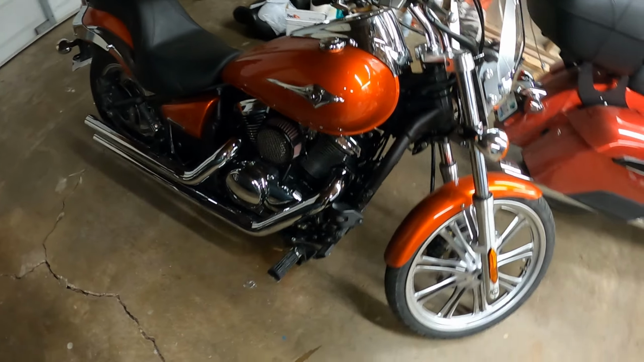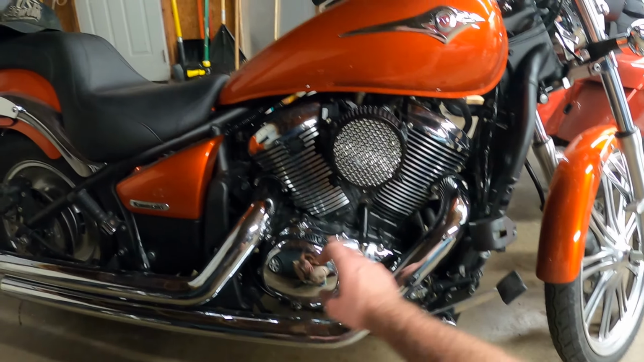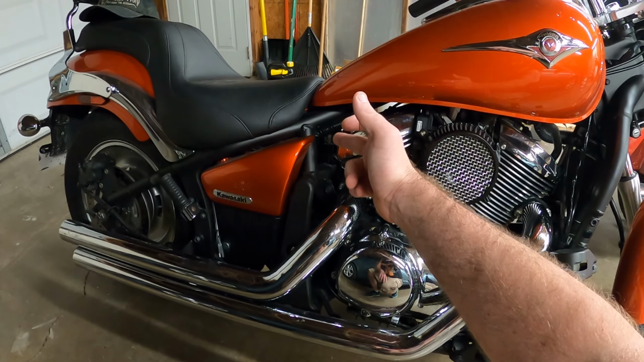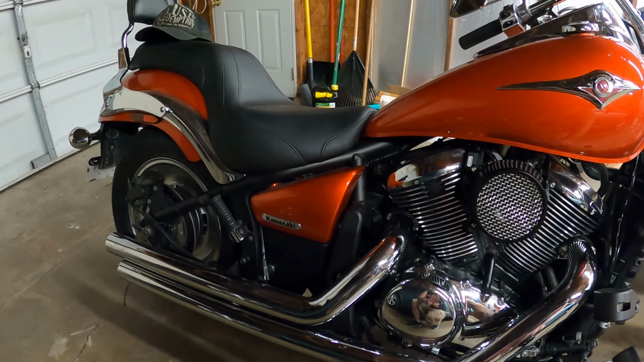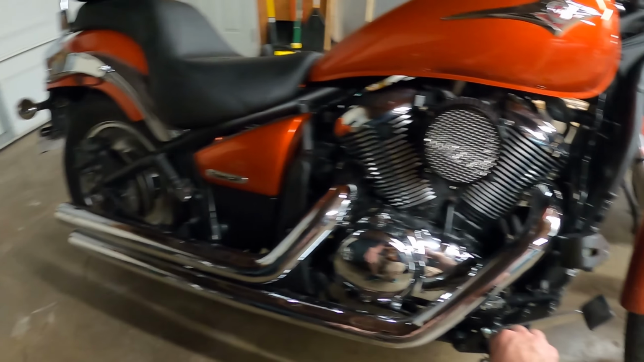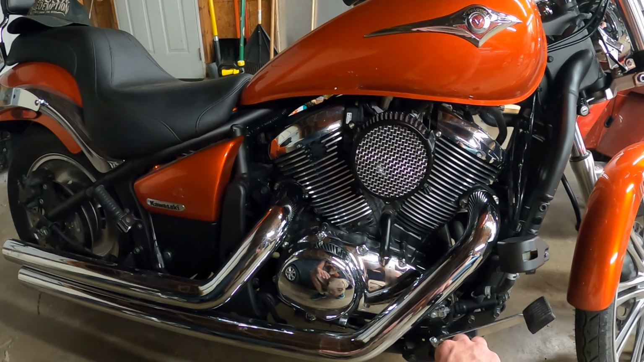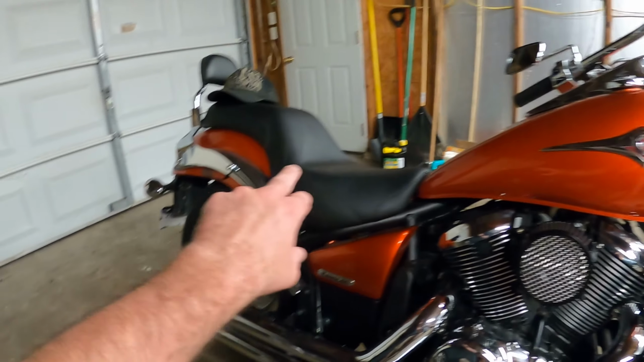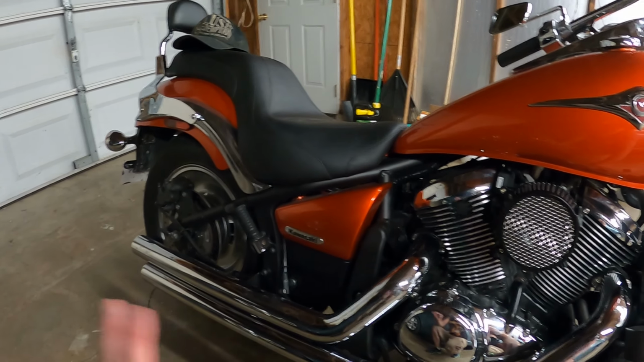We're going to take it out for a spin. The only thing, when I bought it, it did have these Cobra exhaust on it, and I have put on the Cobra intake. It's got an Ivan reflash, that's been the game changer. I just can't tell you how happy I am with that. It was cheaper than getting a Power Commander 5, and it solved all the problems that I was having with this little bike. Oh, and also it does have a Mustang day tripper seat, which is phenomenal.